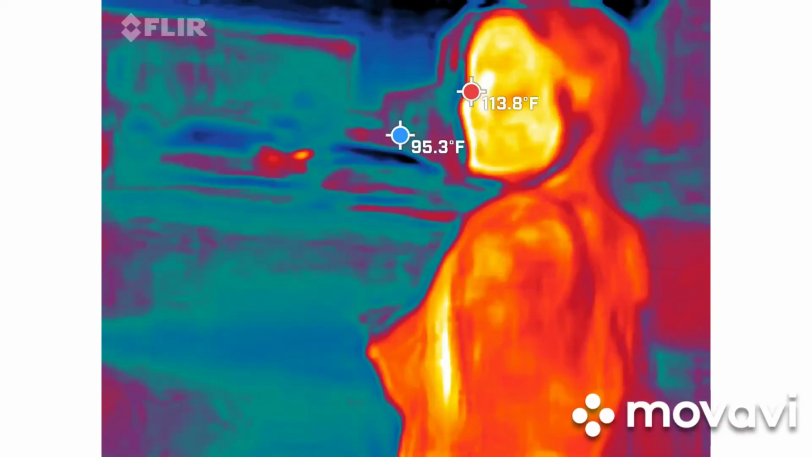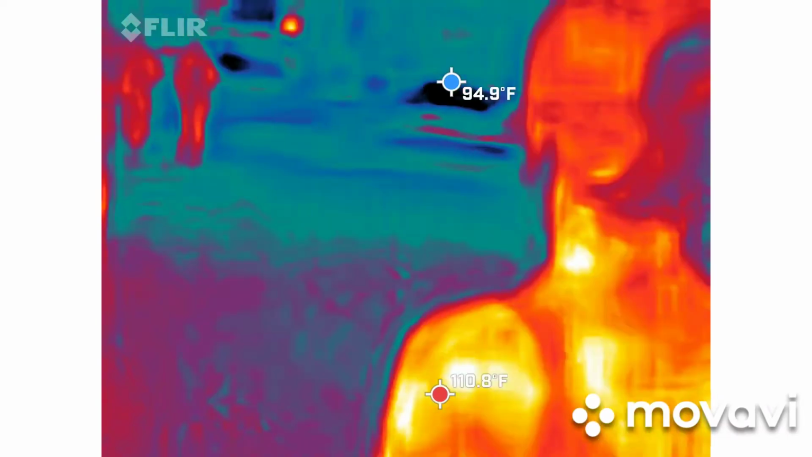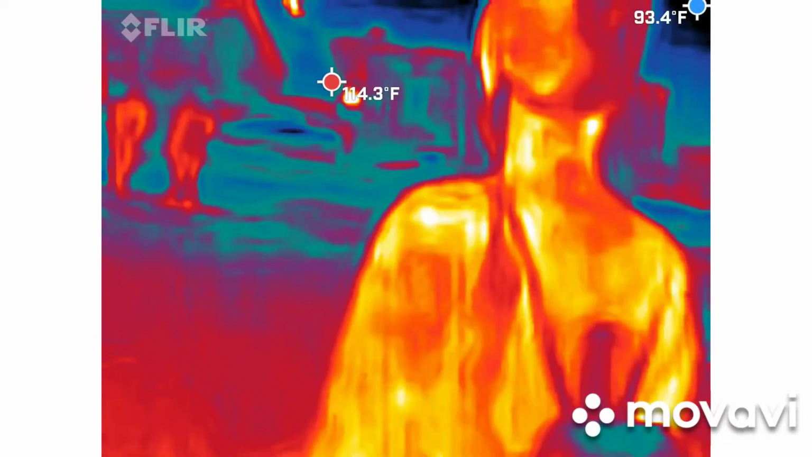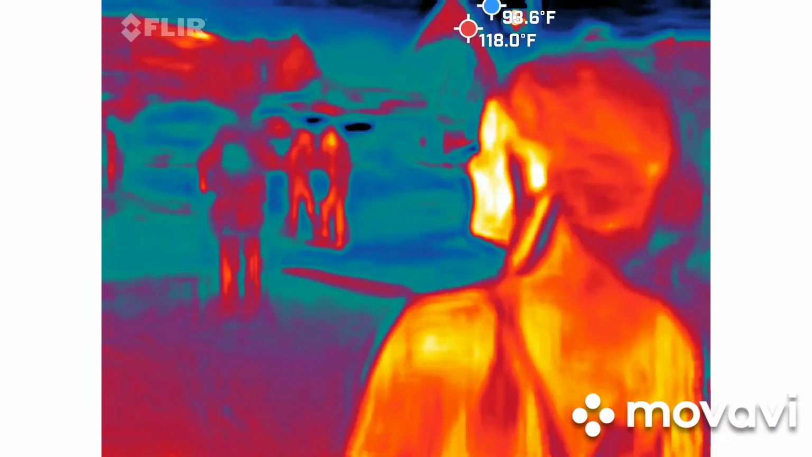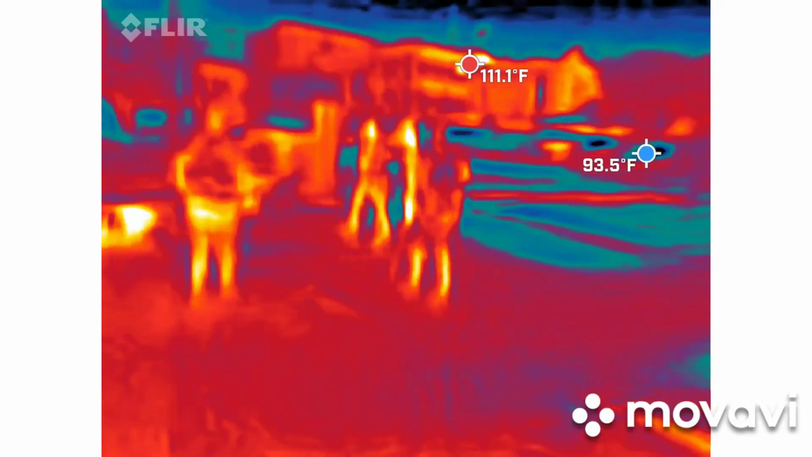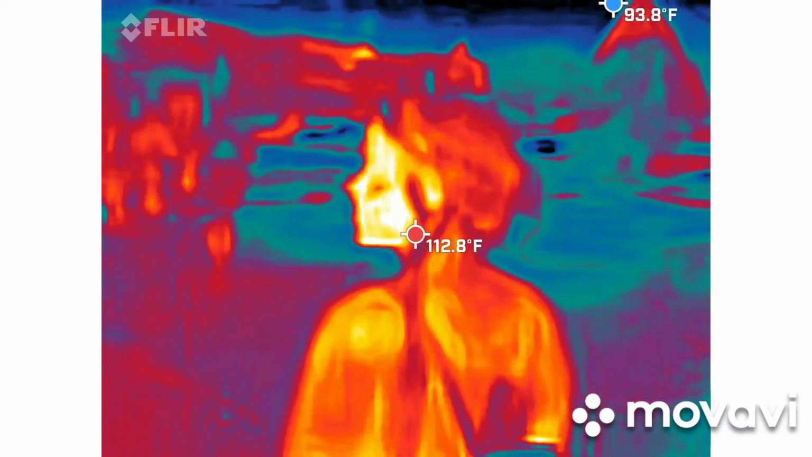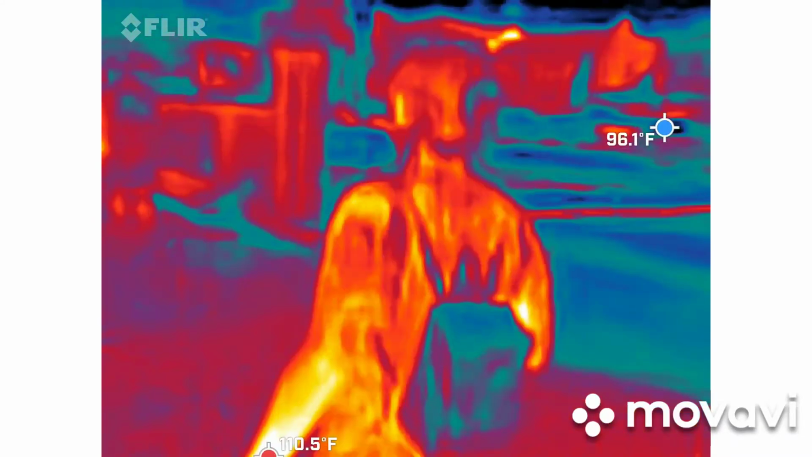This damn freaking owl. Ghosts everywhere. This is like me learning fusion. If there's a ghost next to me, you better take a picture. Goodbye.